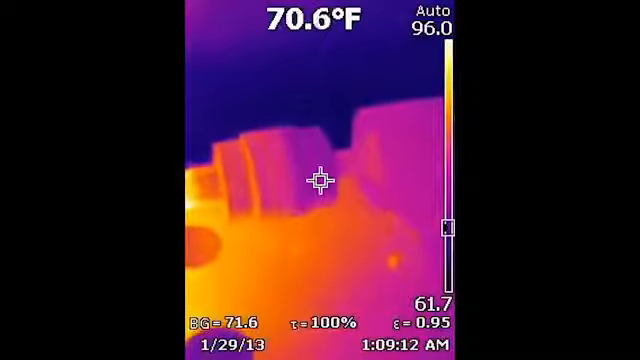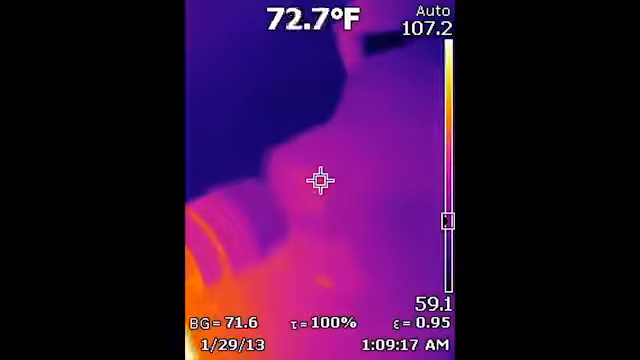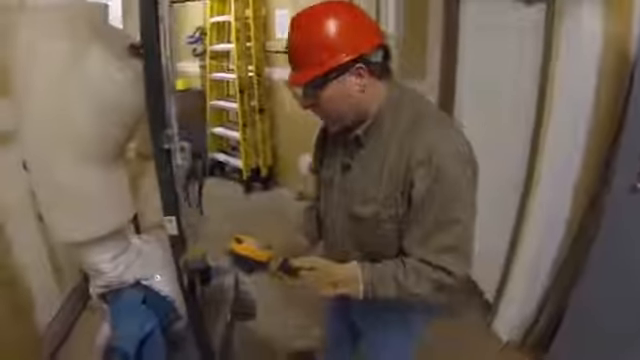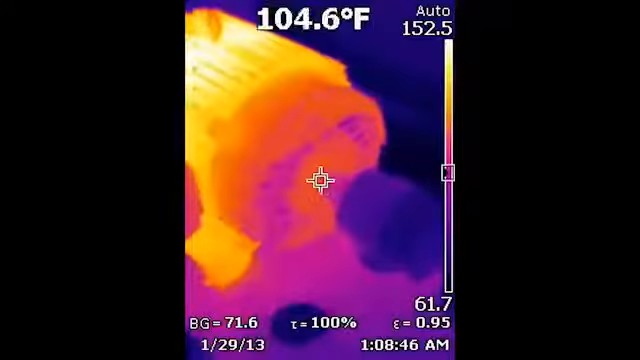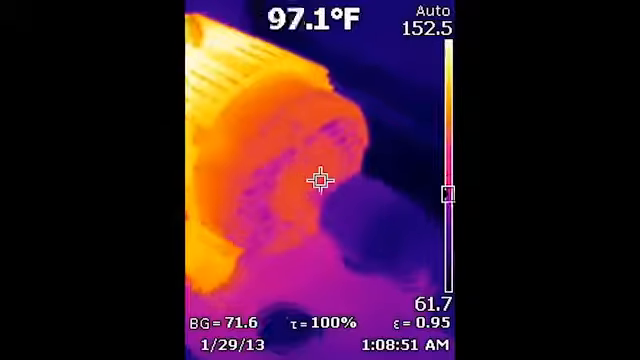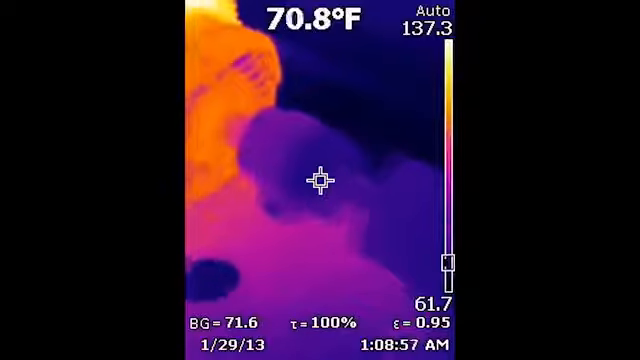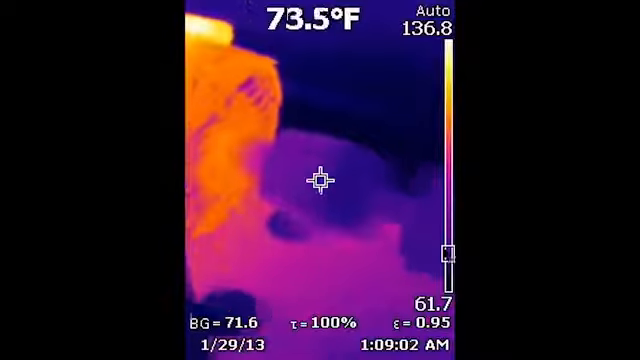All right, you have to be a little bit careful when you're taking a look at couplings and shafts and things like that, because they tend to be a shinier metal, a lower emissivity material. So sometimes you can get reflections off of them that aren't really there and aren't indicative of the actual heat. In this case, I'm not seeing too much going on. I see a little bit of extra heating on the motor side of the coupling, but that could be an emissivity issue. I don't really know at this point. I'm not seeing anything significant, and because I'm not seeing any excessive heating on the bearing of the motor itself, that tells me that more than likely the alignment's probably pretty good on here.